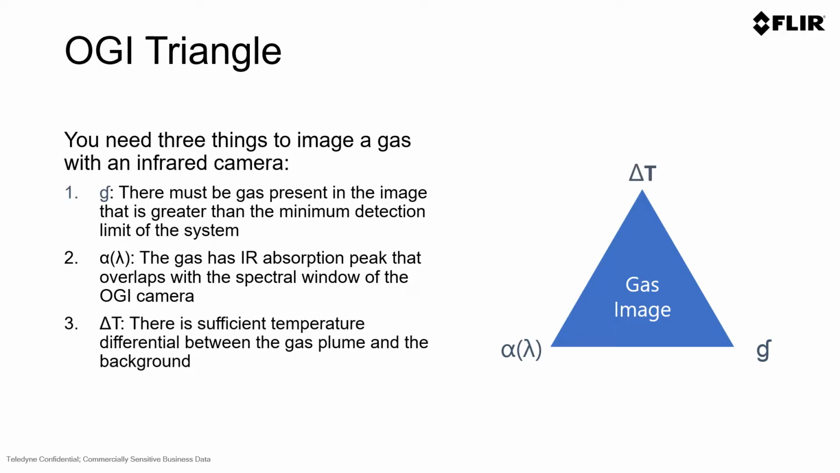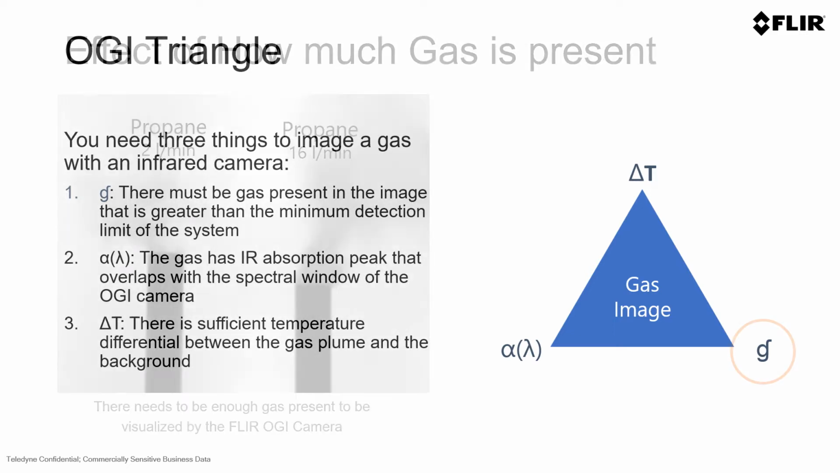The last thing is delta T. There must be a sufficient temperature differential between the gas plume itself, which is assumed to be the ambient temperature where the gas comes out, and the background temperature behind the gas, which is what would be imaged by the optical gas imaging camera.